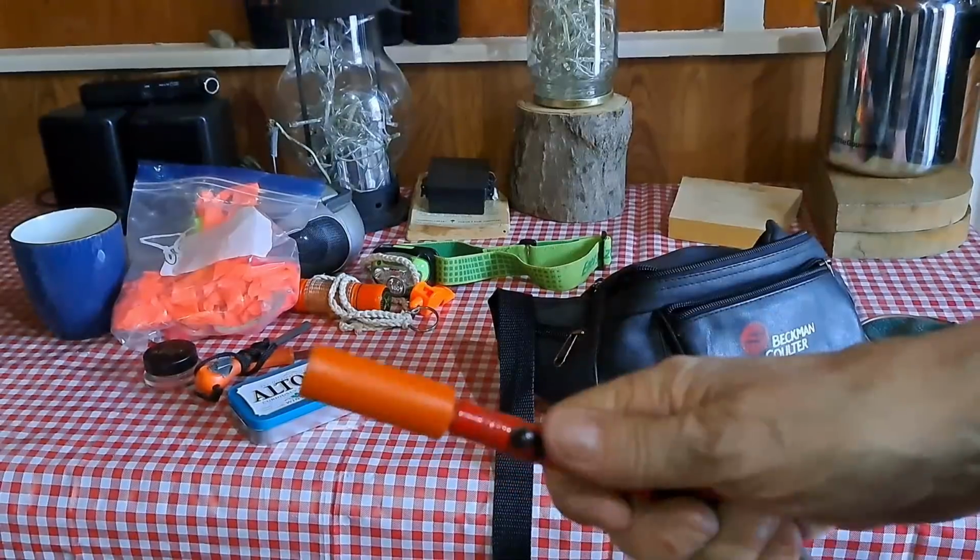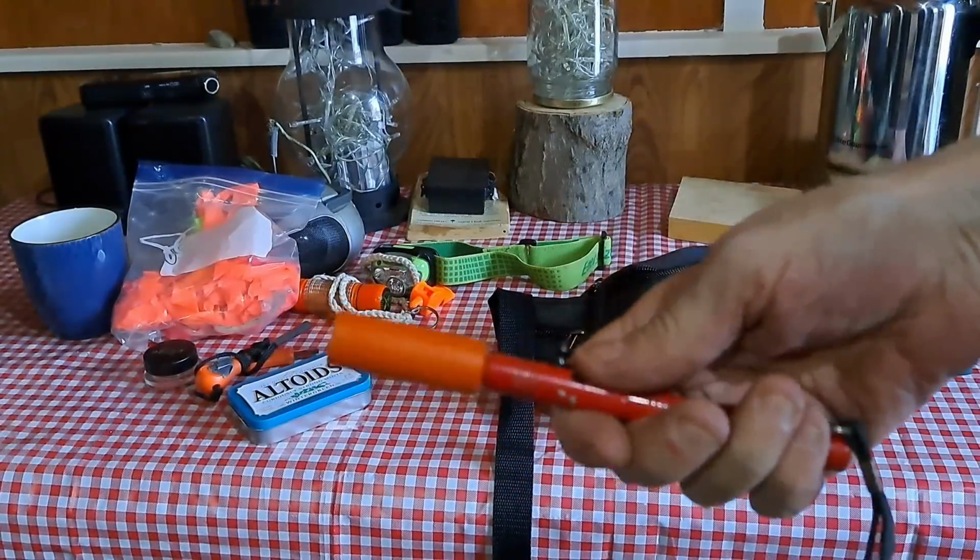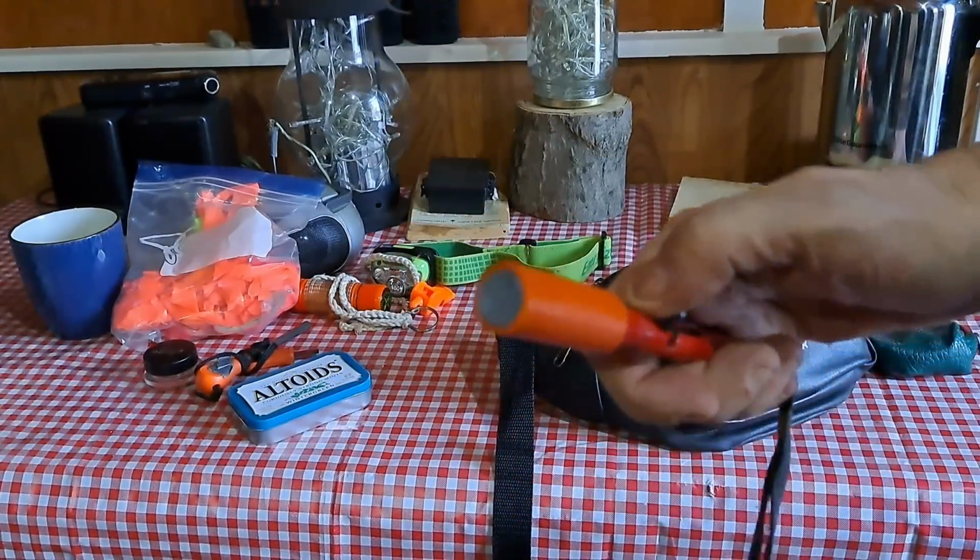I do have my bear banger that I keep with me, that if something approaches me and I feel threatened, boom, I can let off the bear banger. As far as myself carrying protection, well, that's between me and the intruder to find out. You do need to have a healthy respect for wildlife, but there's no need to be fearful.